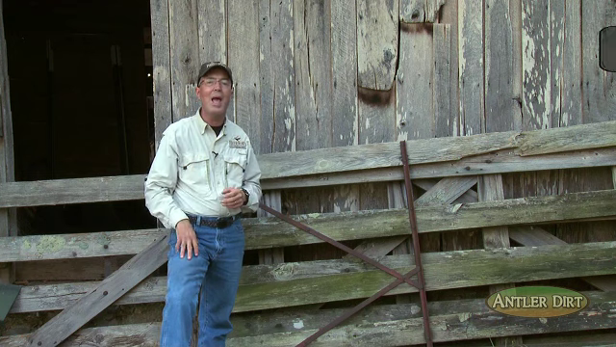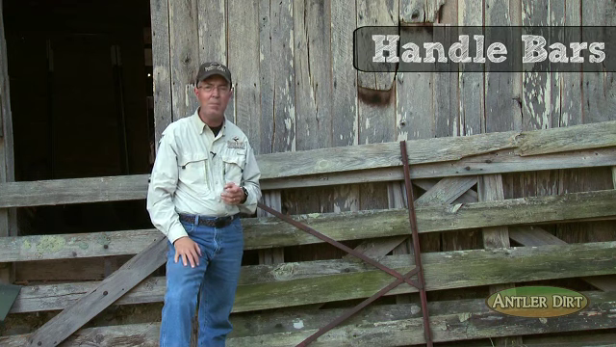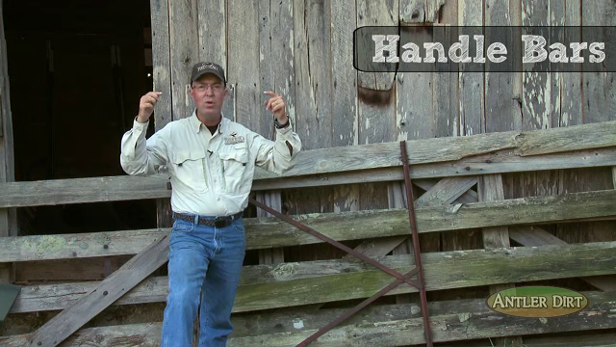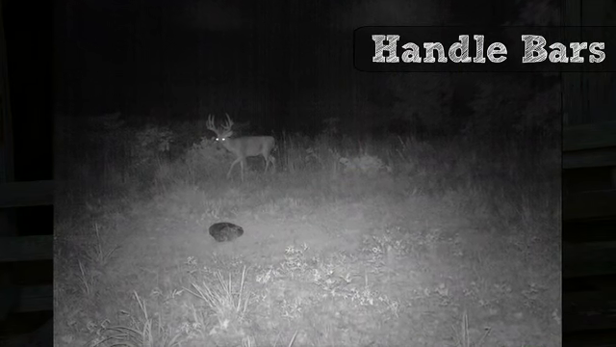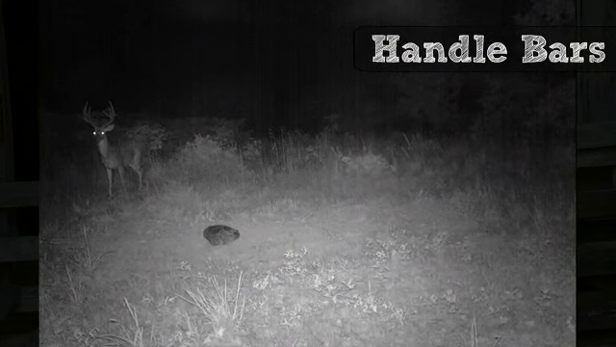I'd like to introduce you to Handlebars. I named him Handlebars because off of each G2, there's a sticker coming out. It just looks like it's perfect to grab those things for that grip and grin photo right after you slapped your tag on a buck. I hope I get to do that, but Handlebars has caused me a lot of anxiety.